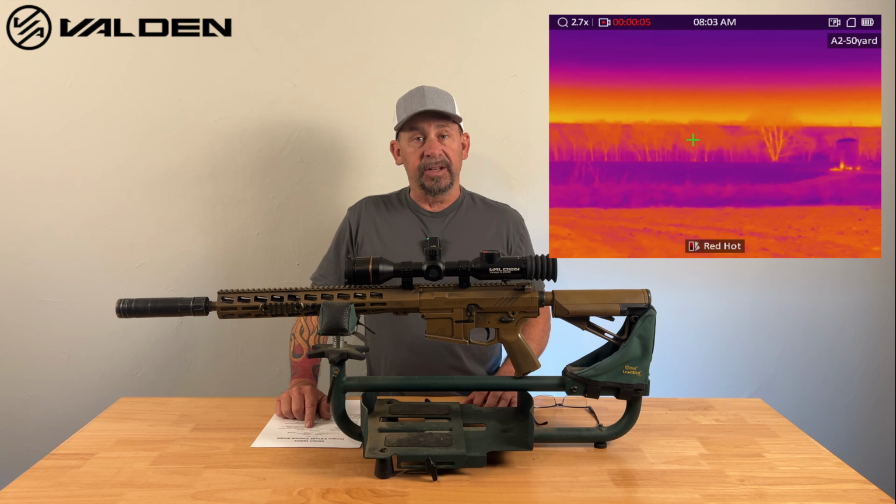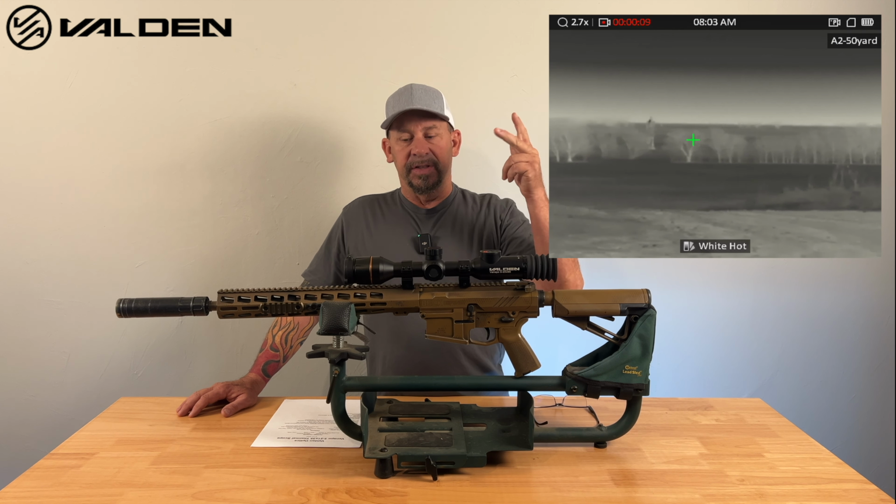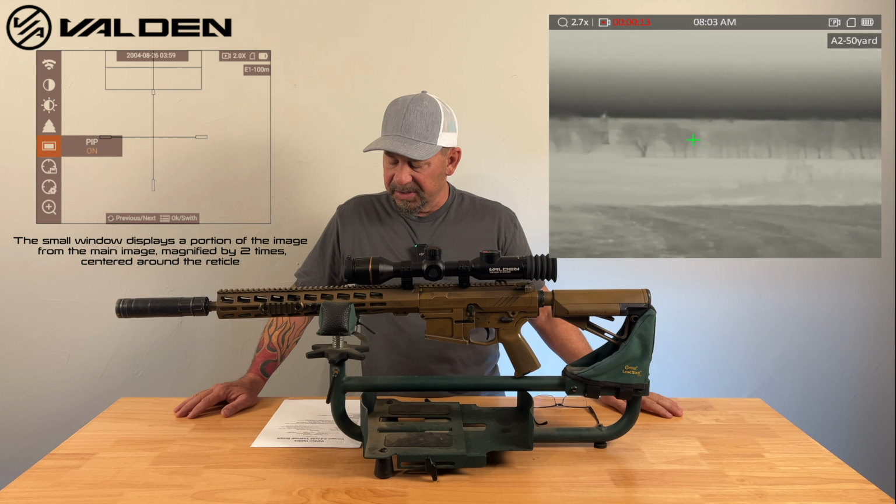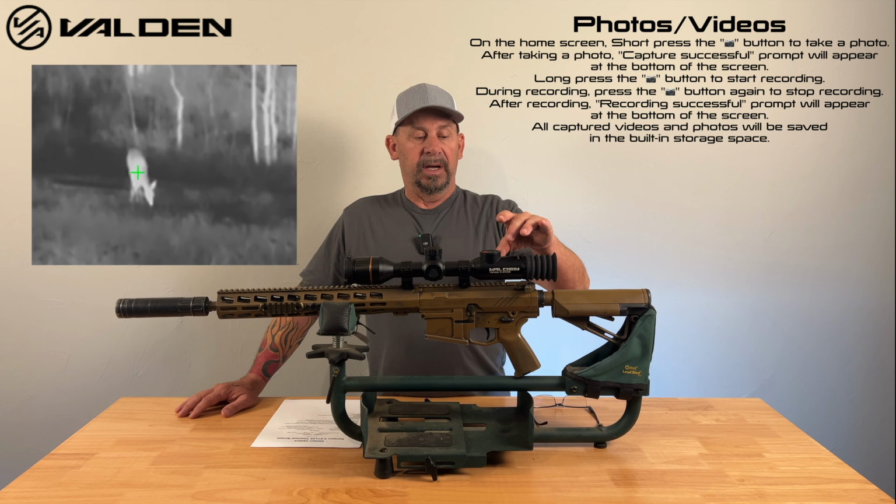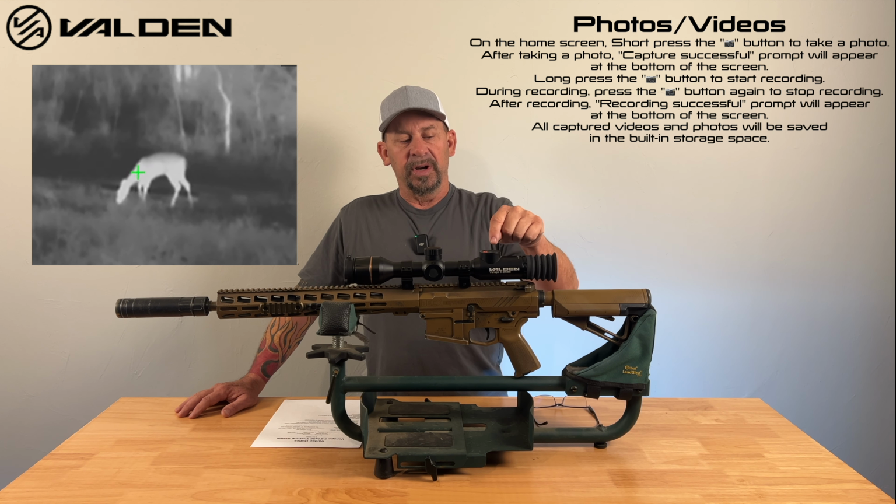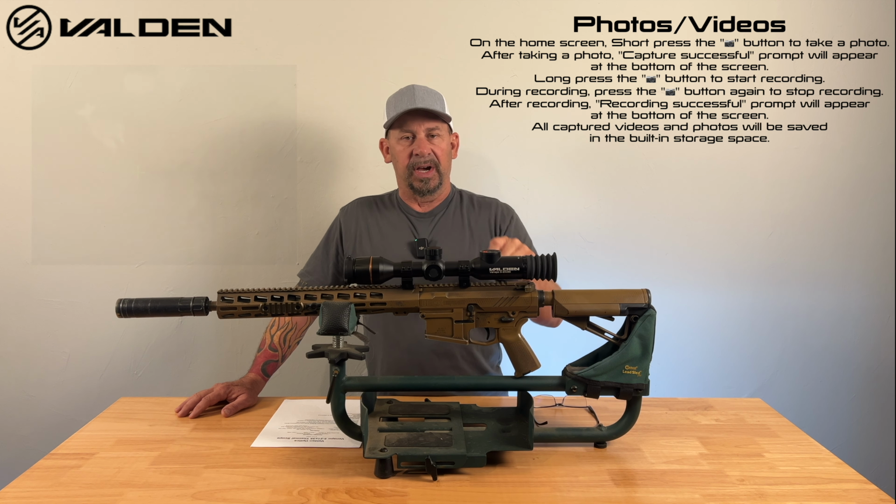4 different color palettes, which is your standard color palettes: white hot, black hot, fusion, and then red hot. Picture-in-picture mode, which is important. A lot of guys like using that picture-in-picture. And then it's got onboard internal automatic shot recording with sound. You can also do it on the outside here, so you can manually record with sound, or it does auto shot recording.